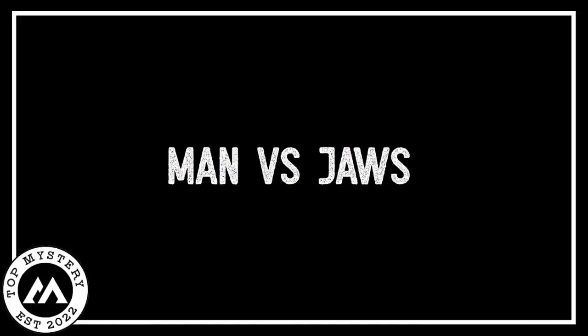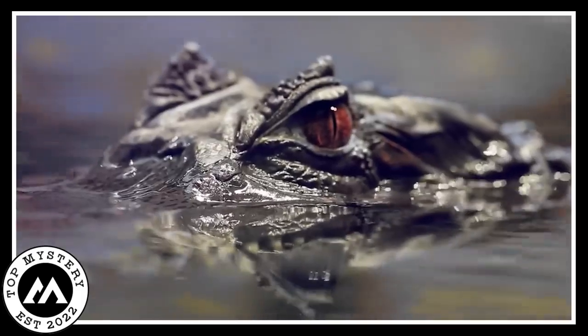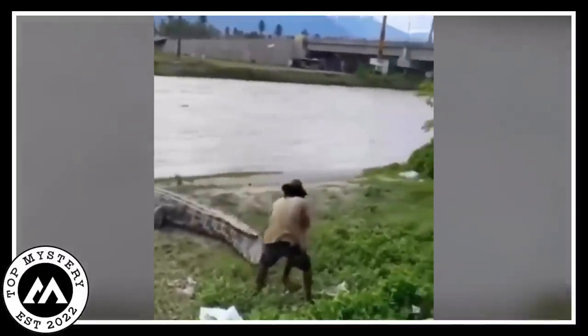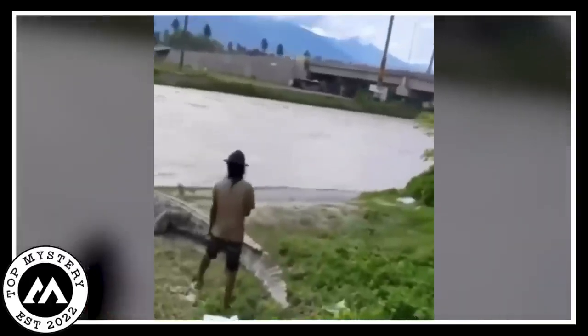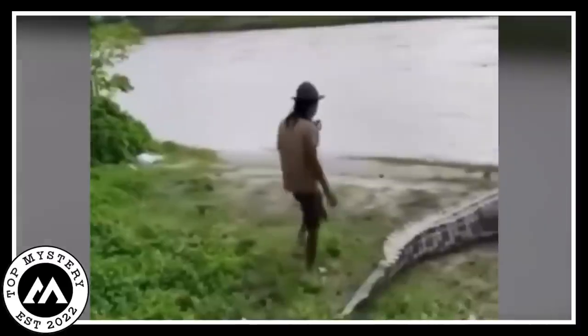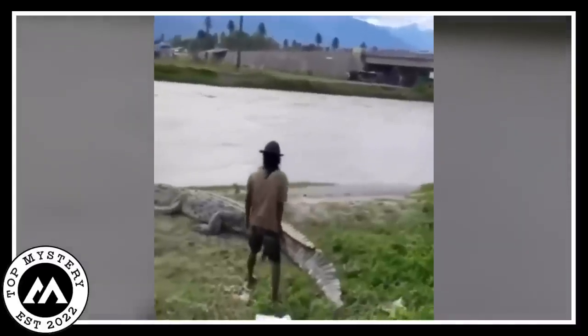Man vs. Jaws. We have another thrilling video about these wild encounters, so you know that it is life-threatening to disturb these savage predators, as things could get sour very quickly. In this thrilling video, a man can be seen waddling the tail of an enormous crocodile. I don't know how he managed to go even near that ominous predator, let alone manhandling that giant tail.